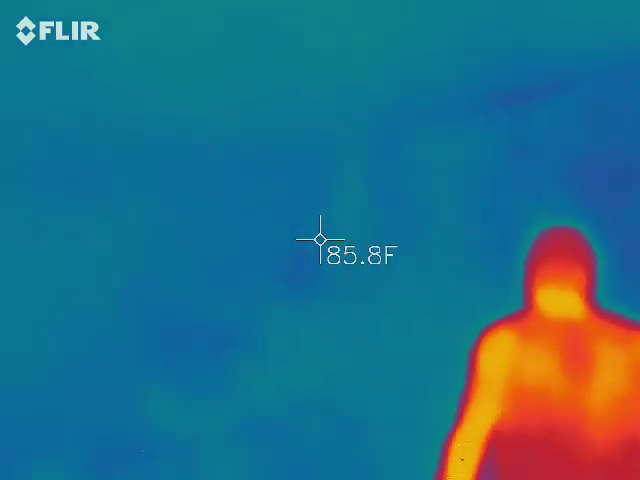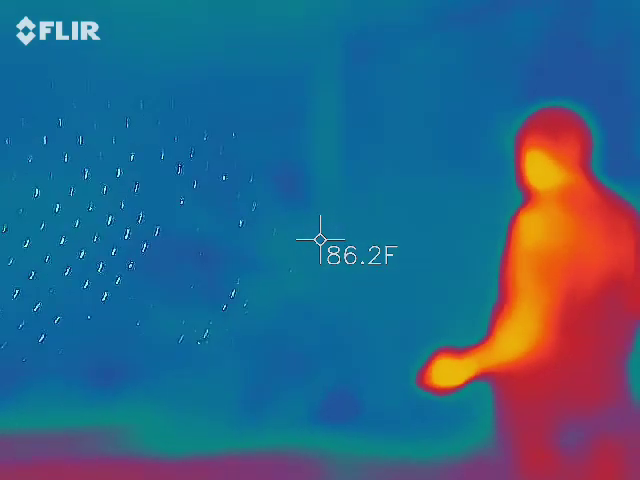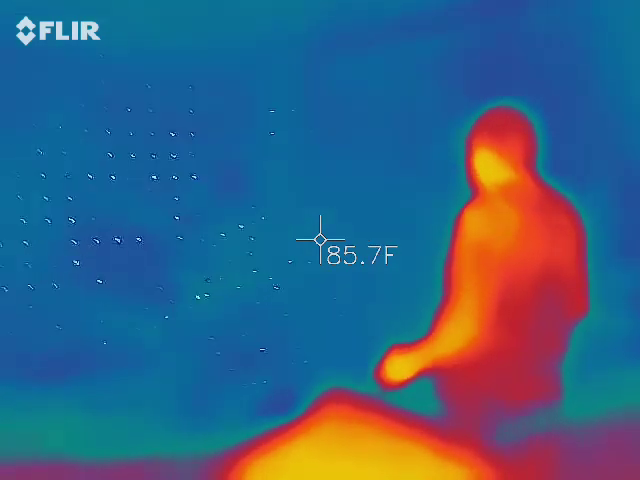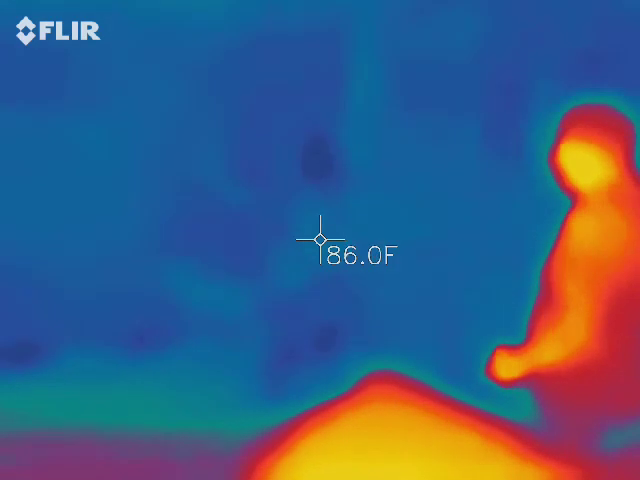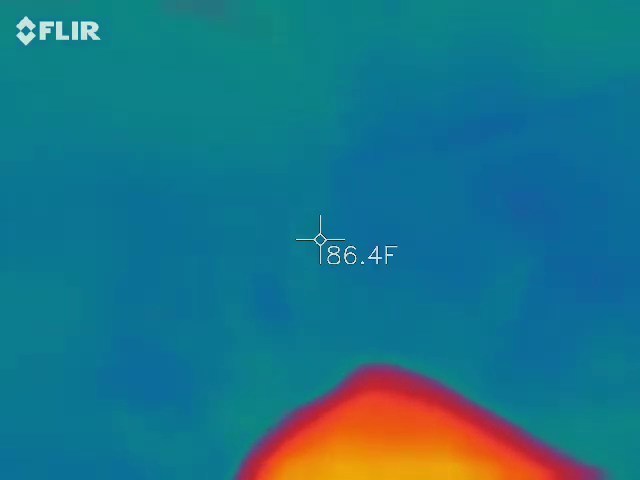Right in here. We don't like you, Warren. Okay. Lasers will set car alarms off too, so kind of be careful of that. So we can have some real fun, huh? Yeah. Yeah, right? He doesn't like it when you stop.